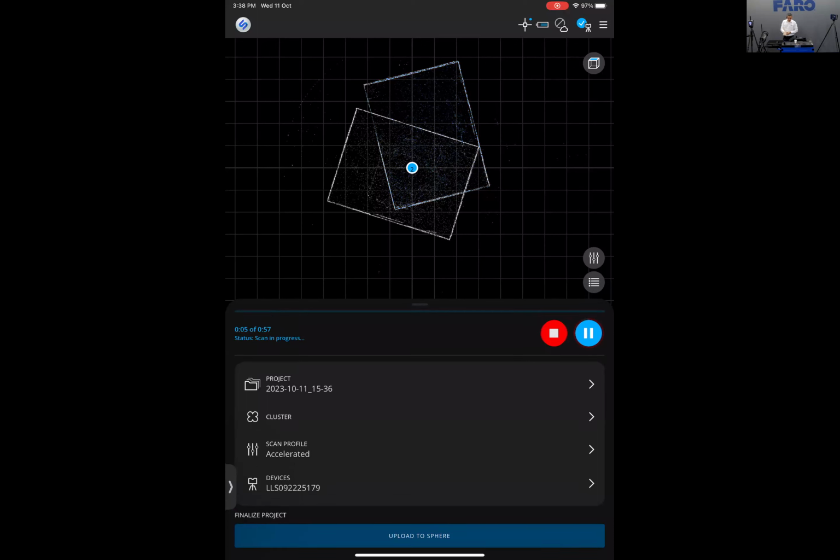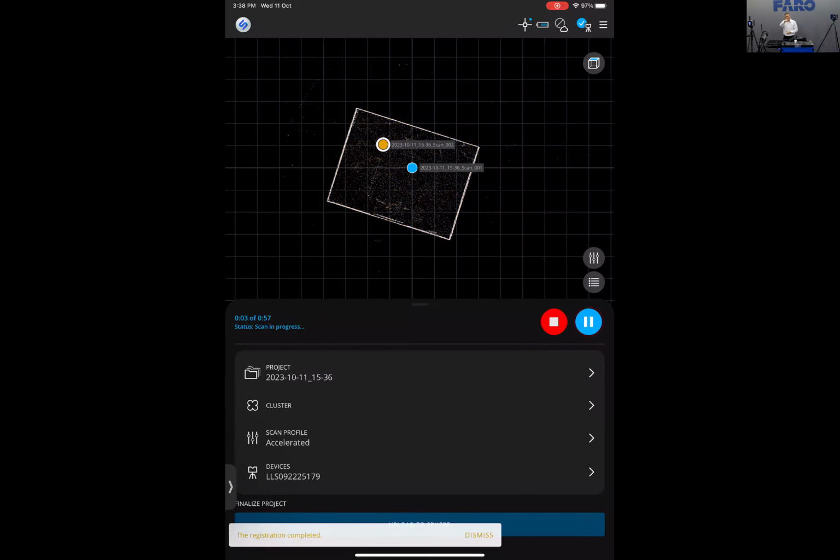But if you're using our Faro Stream app, you can see live that it actually registered by itself in relation to the first scan. So again, this is a time saver for those on site, and it can make sure that all the data that you want is captured. All of the data that you have will combine together when you are back in the office as well, once you are using your software like Scene or your other application software.